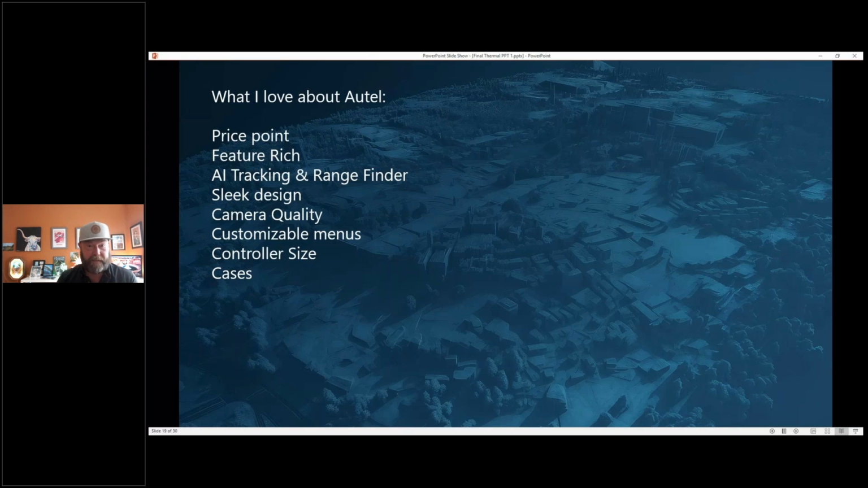To bring up DJI, I would say that the Autels are just as good in the setting them up and putting them away kind of deal. Camera quality is awesome. Customizable menus is also cool. I haven't used too many drones that have this. I think Autel's got it nailed down where you can actually configure the layout of the controller, as far as, I want the menu to look like this or that. The controller size is great because it's big, but it's not too big. And again, the cases are awesome.